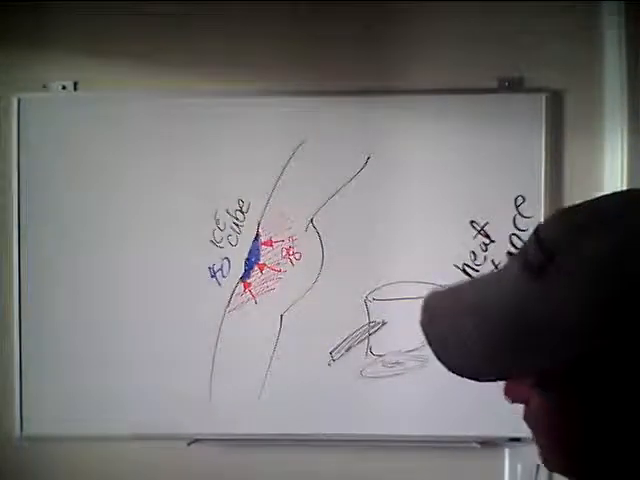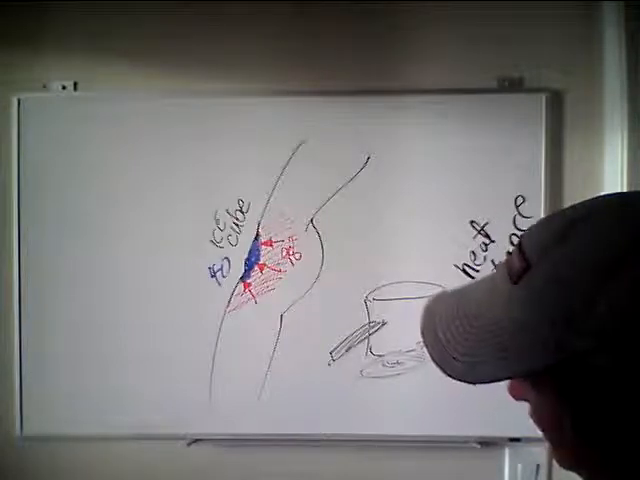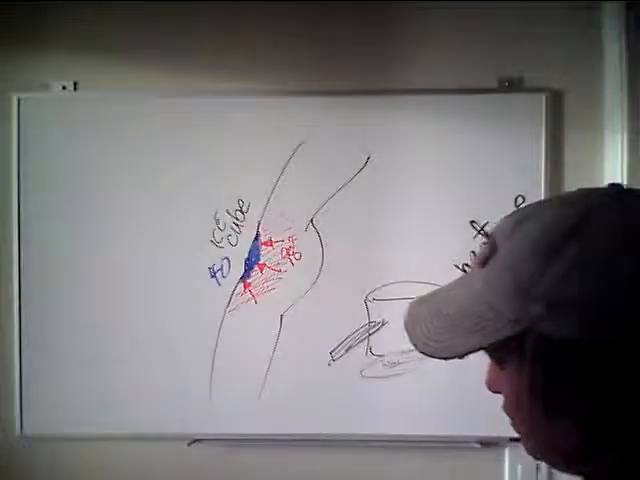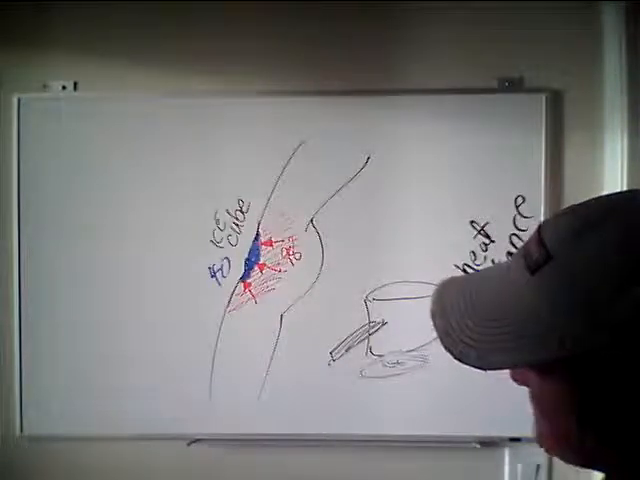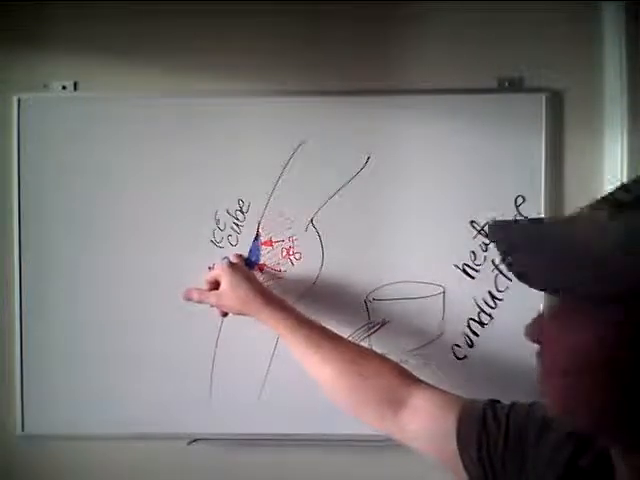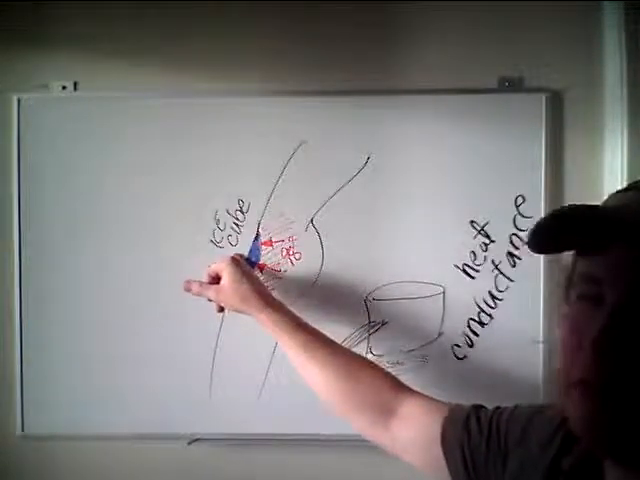So what I'm getting at is the reason why this experiment is proof is because it's not whether or not it's heating. It's whether or not it's heating at the appropriate rate.